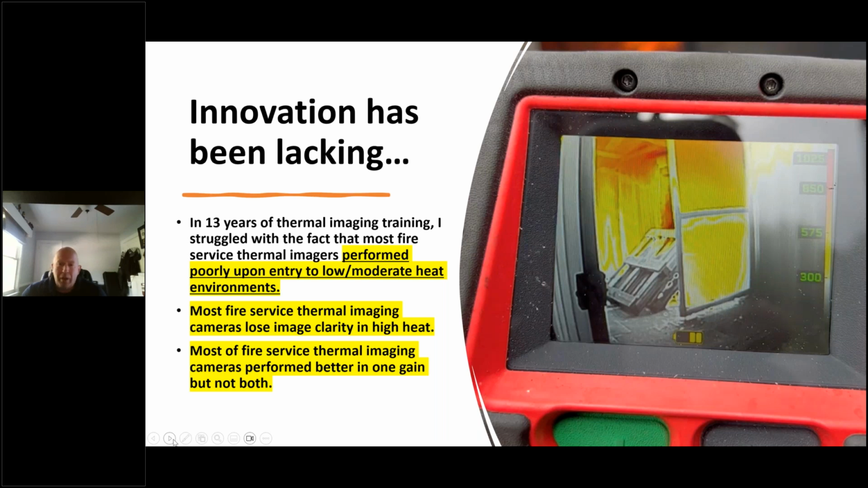Many firefighters would complain that when they made entry, they were unable to see when they were remote from the fire, two rooms away, three rooms away. So low to moderate heat to us, not to the victim, but low to moderate heat conditions, the camera would not perform well. The majority of cameras, once they picked up heat, would start showing convection currents and colorization in different forms and ways. But this camera did something that no other camera did before. If I had at least 100 degrees Fahrenheit, this camera rocked.